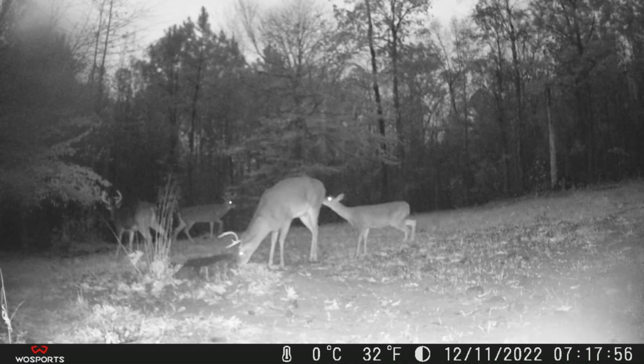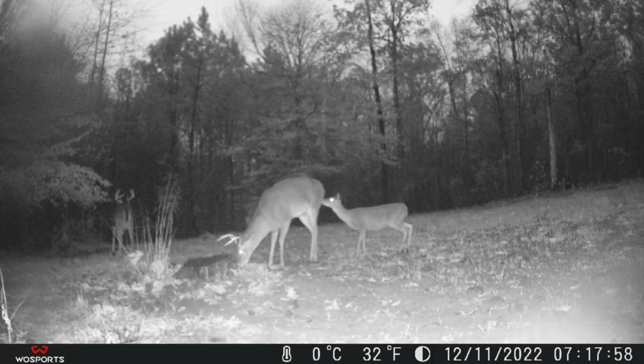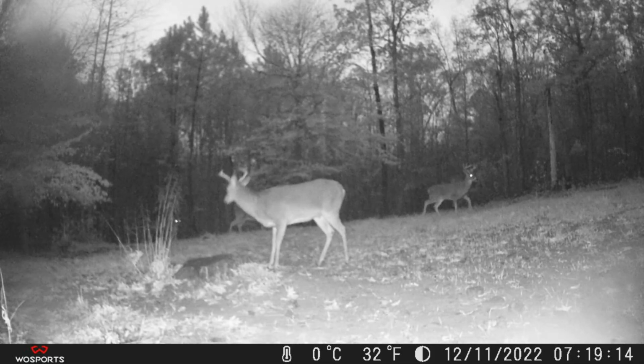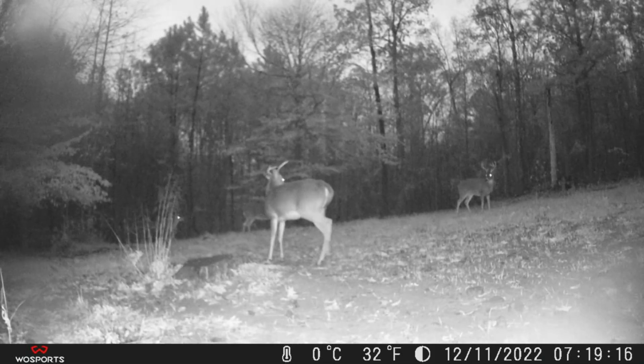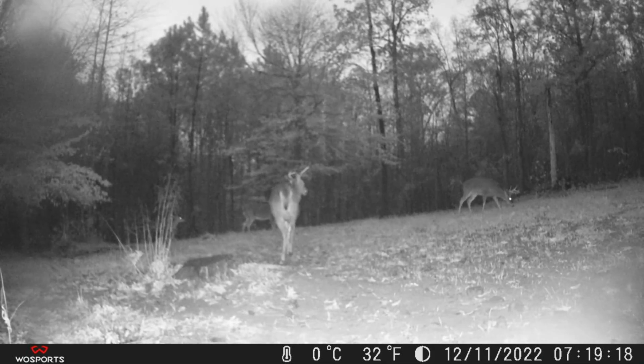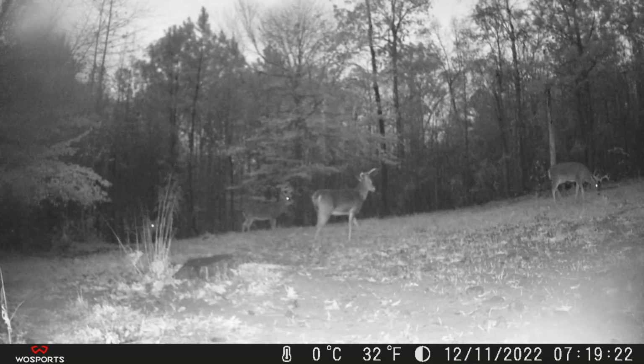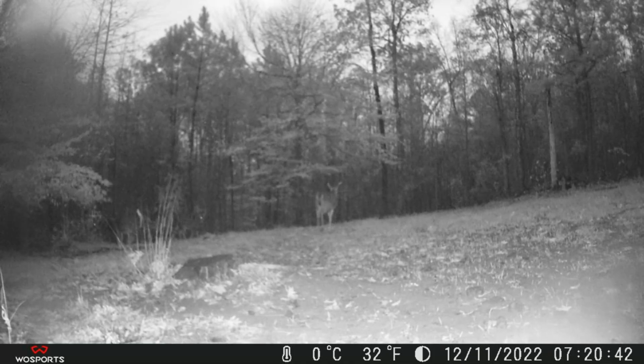Oh, and we've got another buck that comes into view, and he wants nothing to do with this, even though there's a pile of corn there, and he just crosses. So obviously, or to me it appears kind of obvious, there's some hierarchy going on, and the smaller antlered buck even turns, and that third buck walks off the food plot completely. He does not return.